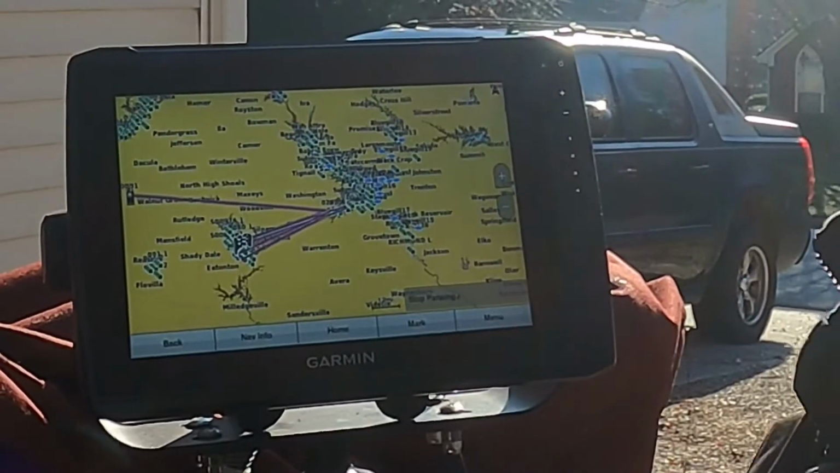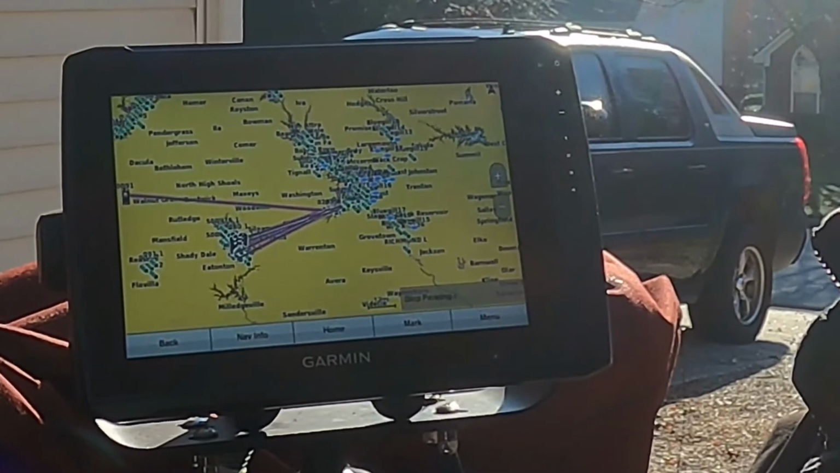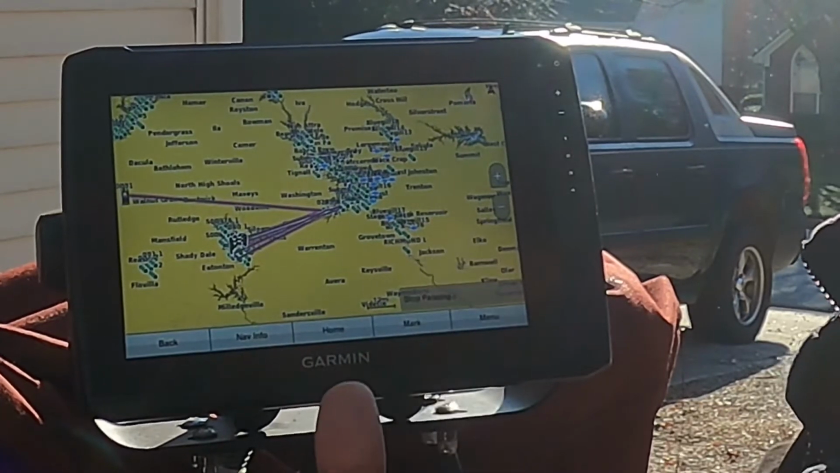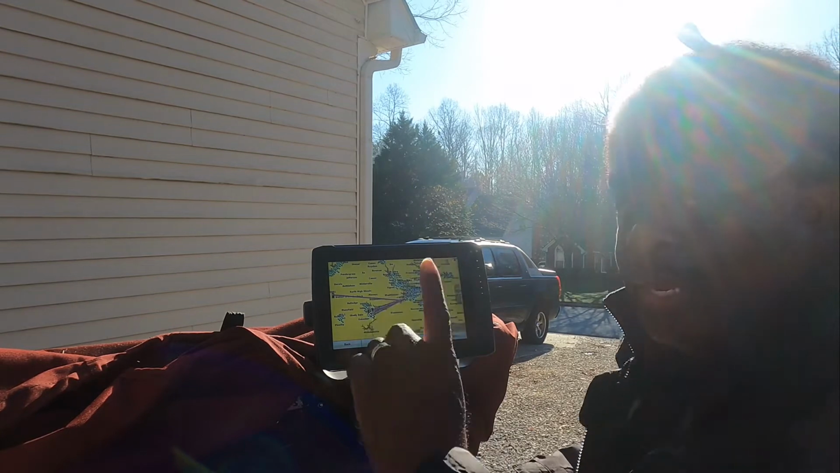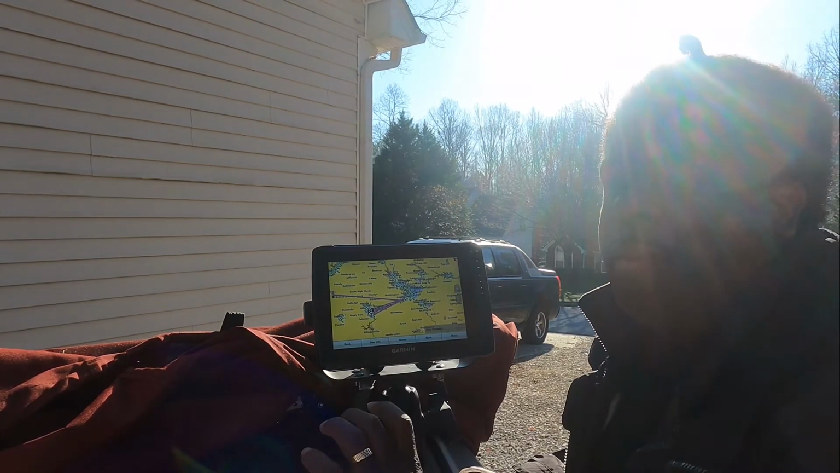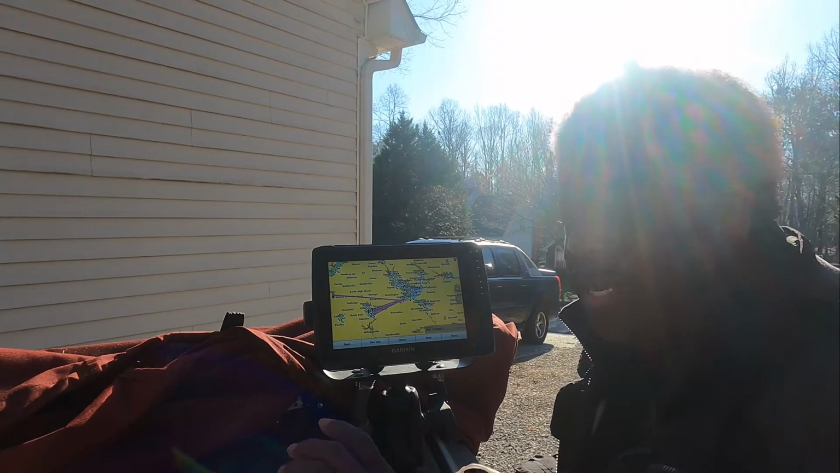Now, what I'm going to do is go ahead and delete all of this off of my fish finder. And then I'm going to go into the house and do some data cleanup. And I'll show you how we do that after I delete this. So I'm going to delete it. Again, before you delete anything on your fish finder, all your data, make sure that you have it backed up, which is what I just did.